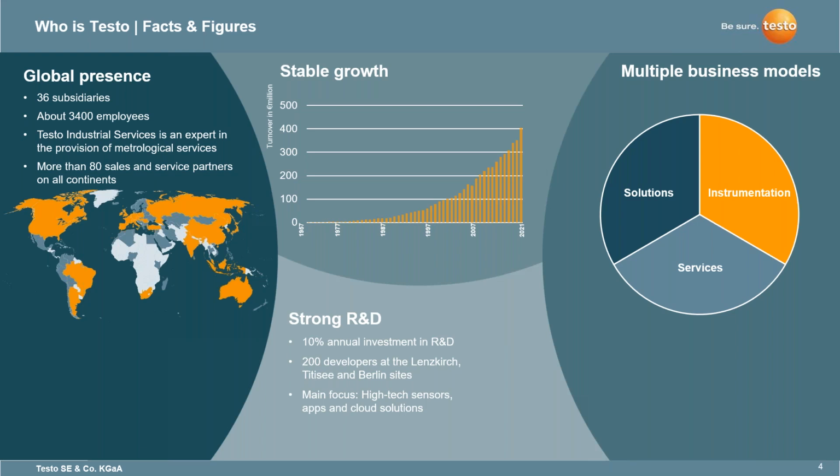So with Testo, we are constantly trying to push the envelope in a lot of the tools that we make. So not just thermal imagers, but also digital manifolds, combustion analyzers, emission analyzers, data loggers, and indoor air quality instruments, because we really cover the whole gamut when it comes to anything, whether it's residential, commercial, or industrial. We cover it all.